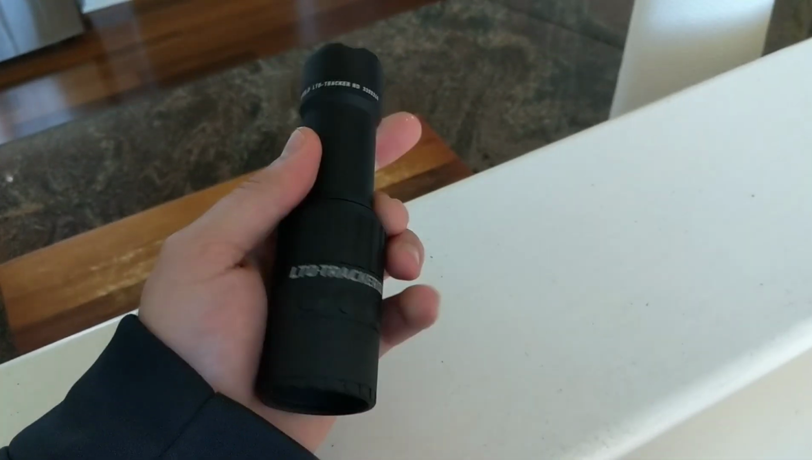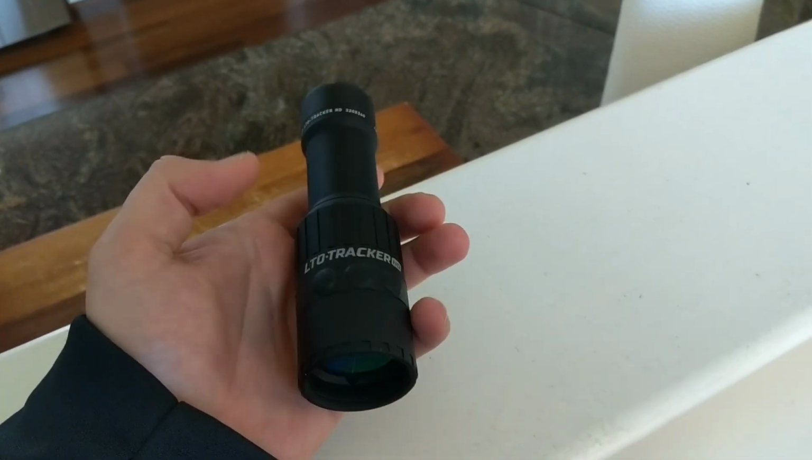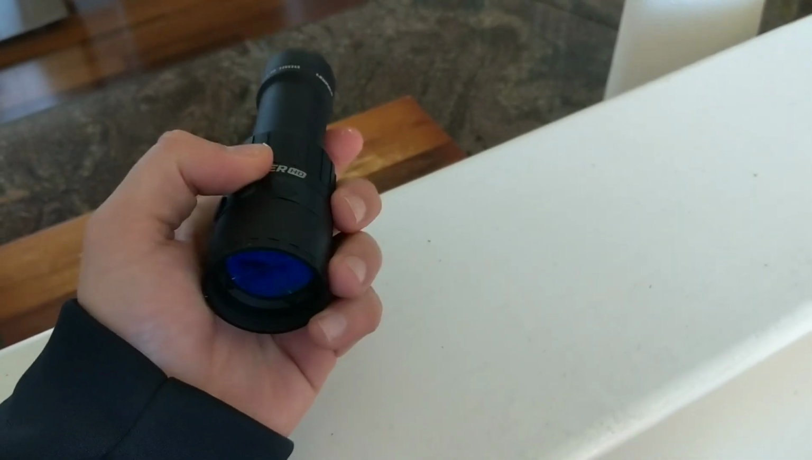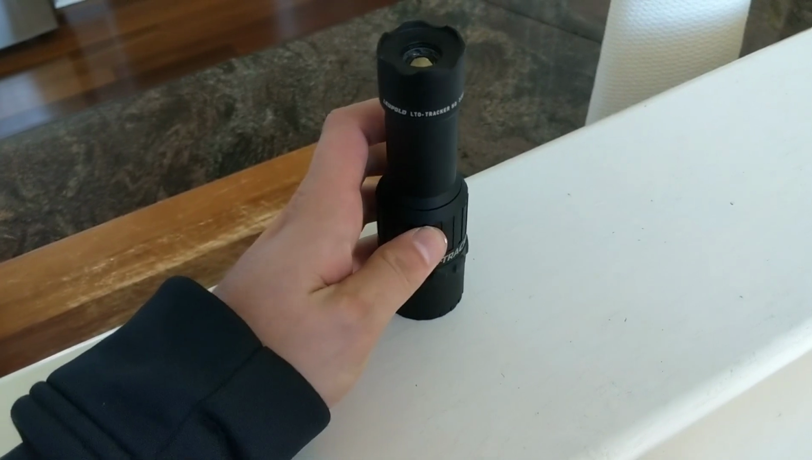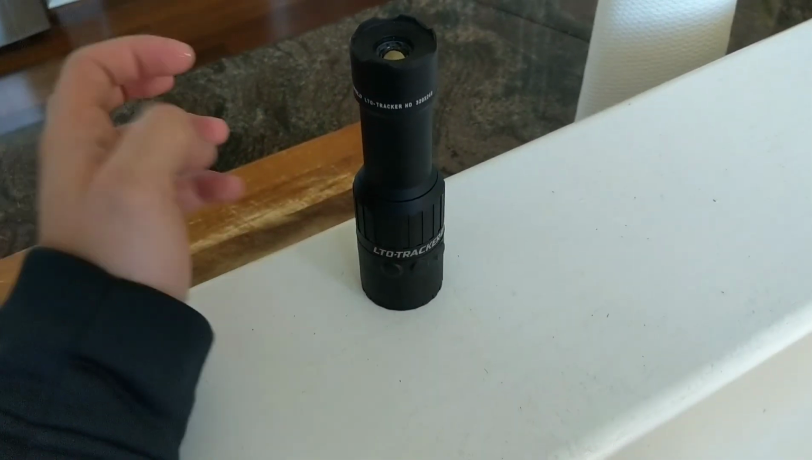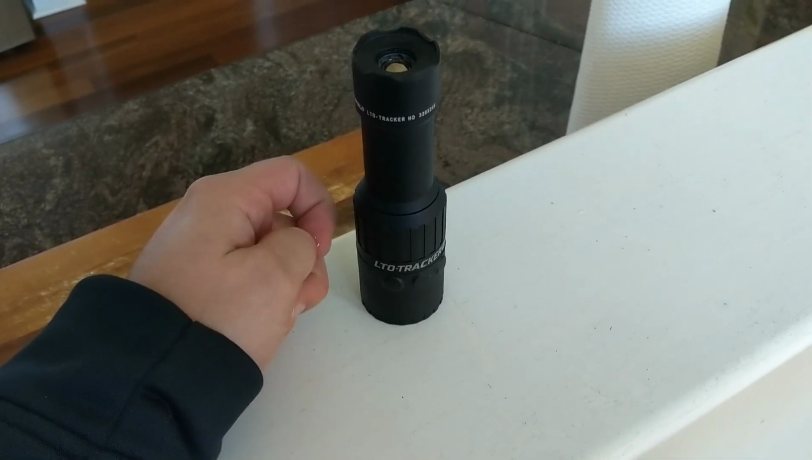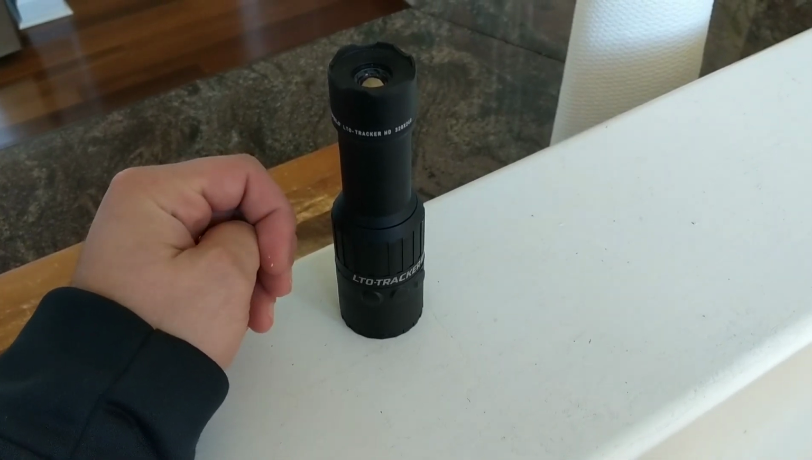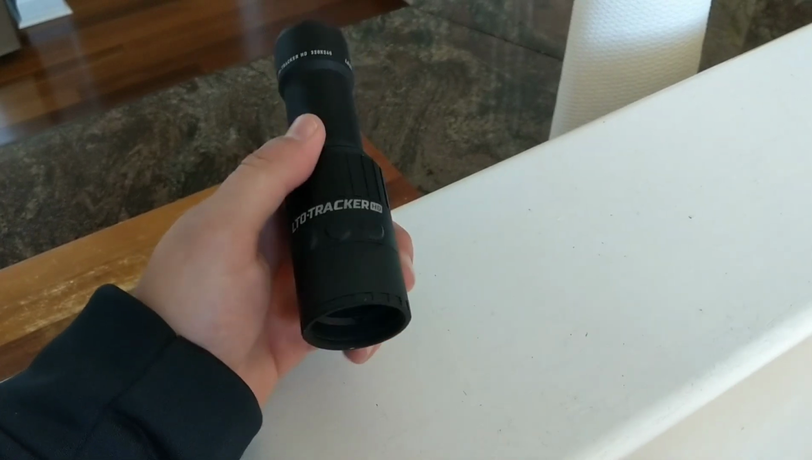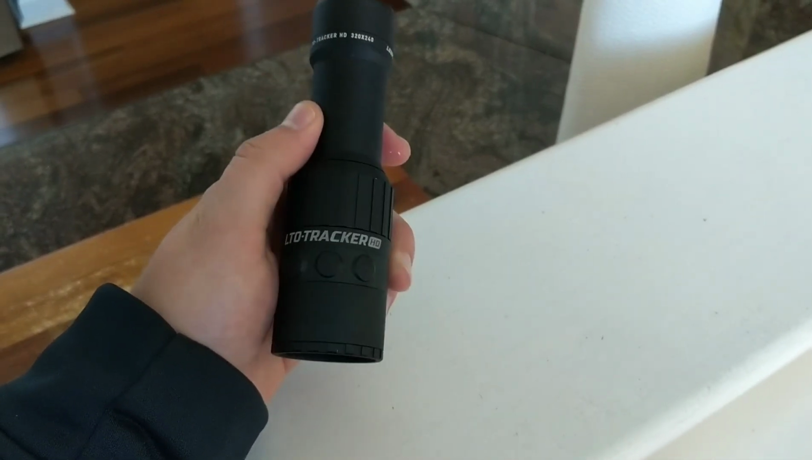So let's get into some nighttime testing. Just real quick, some usage on this. I personally use it to see if there's skunks in the yard that are going to spray my dogs. I can use it to see if there's coyotes in the yard. If there's people walking in the woods when we go camping, we take it in case we hear anything crazy in the woods. We can see if it's a bear or a squirrel or whatever. So these are really cool and have numerous usage.